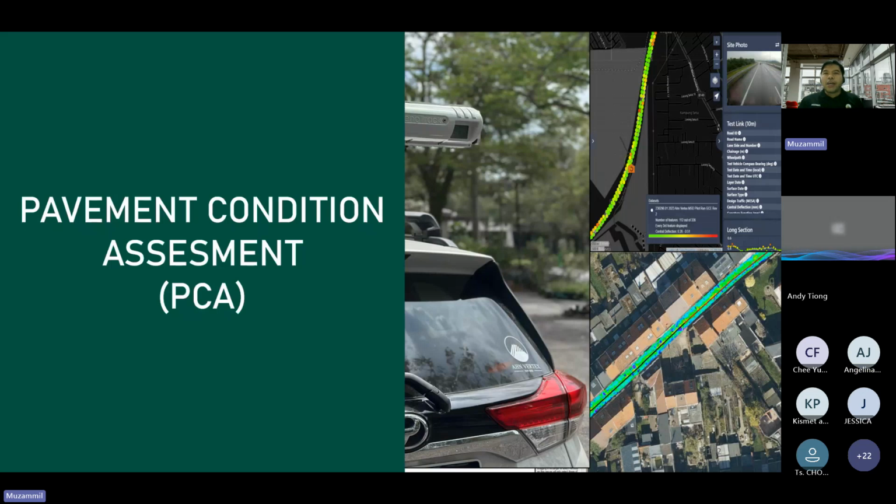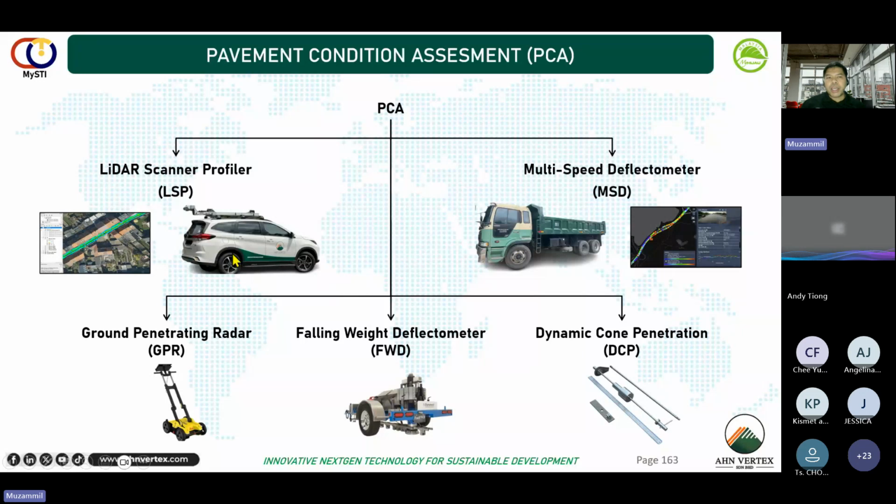Okay. Generally, I want to start with pavement condition assessment. In Asian Vertex, we have brought in two technologies. The one on the top is MSD, and the one on the bottom right is LSP. LSP basically surveys, or captures data on, the surface of roads. We are using LiDAR technology and all its positive characteristics to capture surface data. On the right hand side, we have the multi-speed deflectometer, which captures data for the structural condition of the pavement.